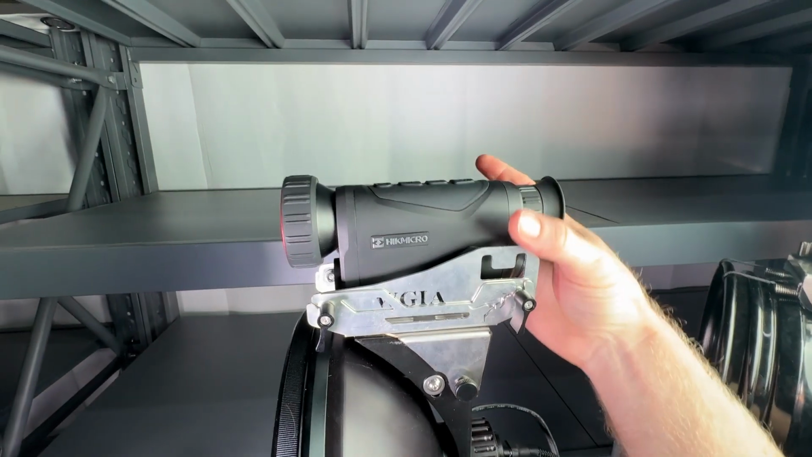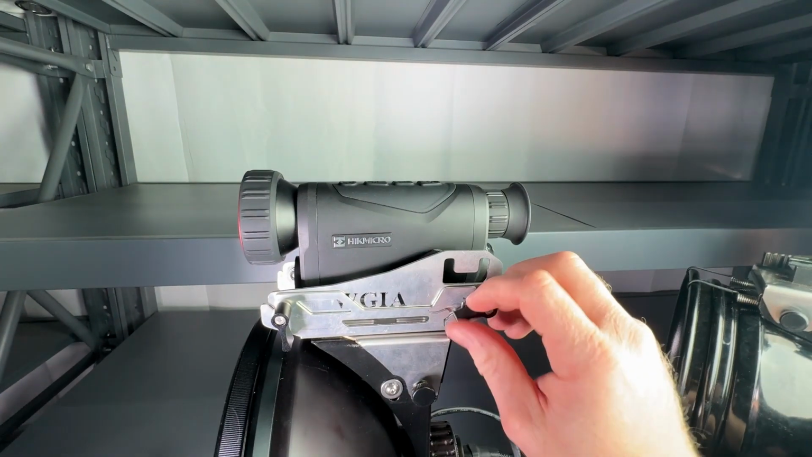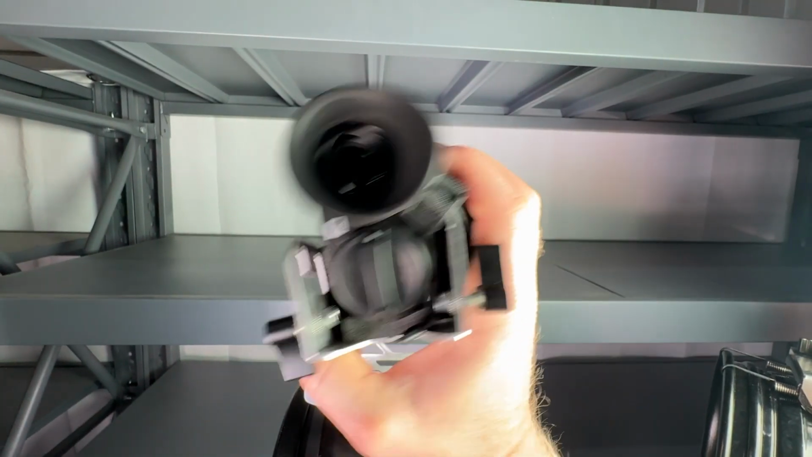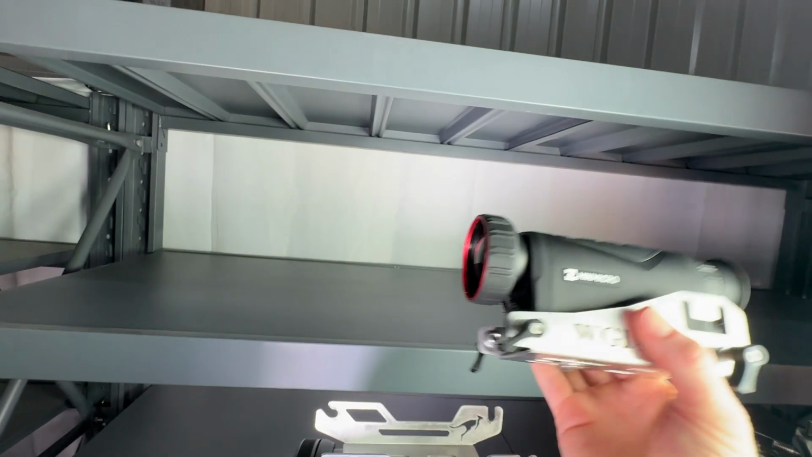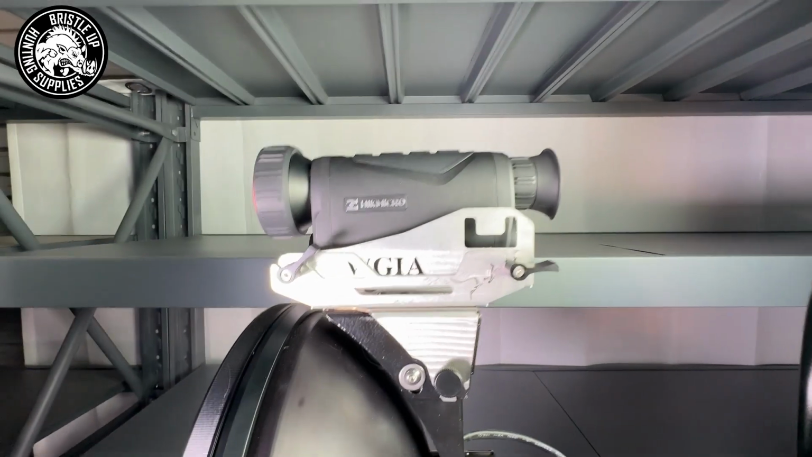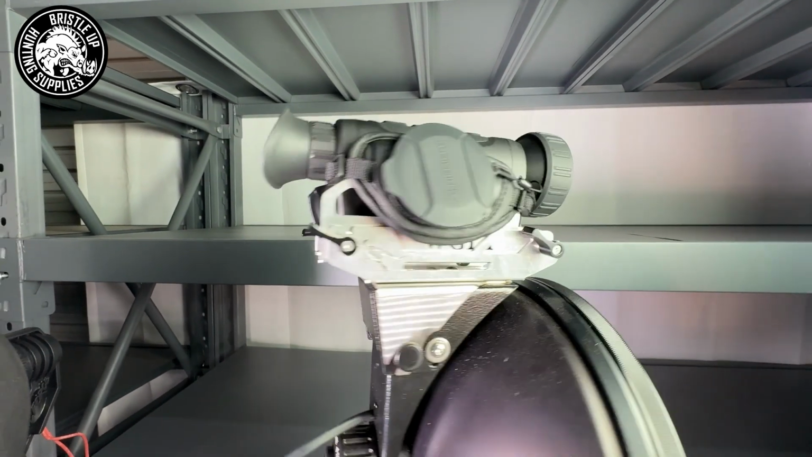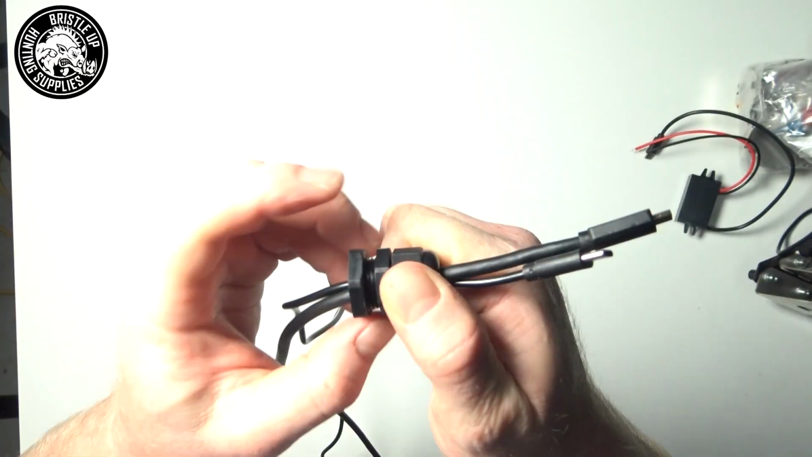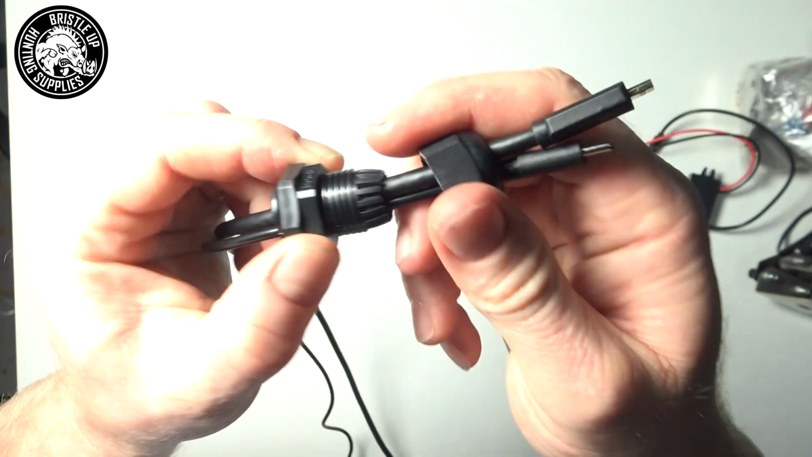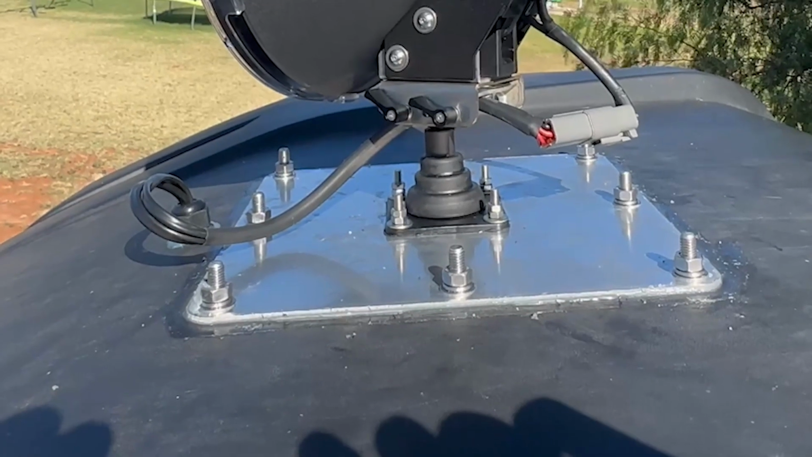They are also introducing cradles made especially to hold your thermal more sturdily. Great for models that are weird shapes like the Hikmicro Condor. This helps protect your investment by cradling your thermal so it can be remote mounted with confidence. I must say though, we haven't had any issues mounting the Condor yet, so this bracket is more of an extra assurance. WGIA also supply a bung that can be used to run the hardwired cables that won't fit through your handle. You will, however, have to drill an additional hole in your roof for this to work.